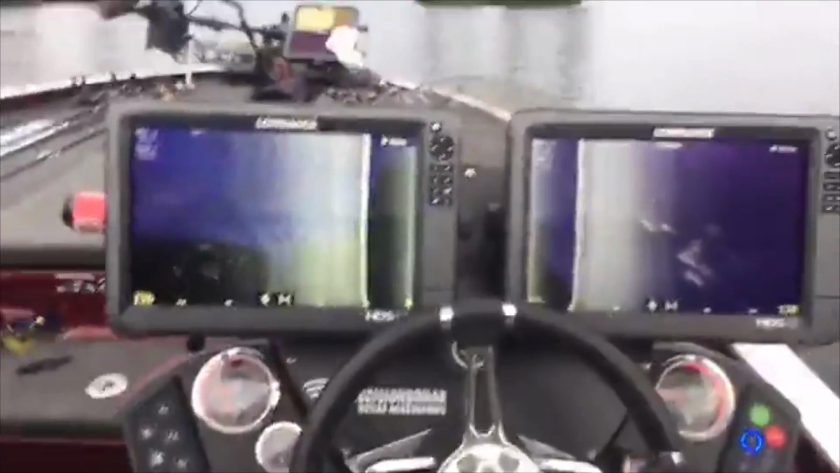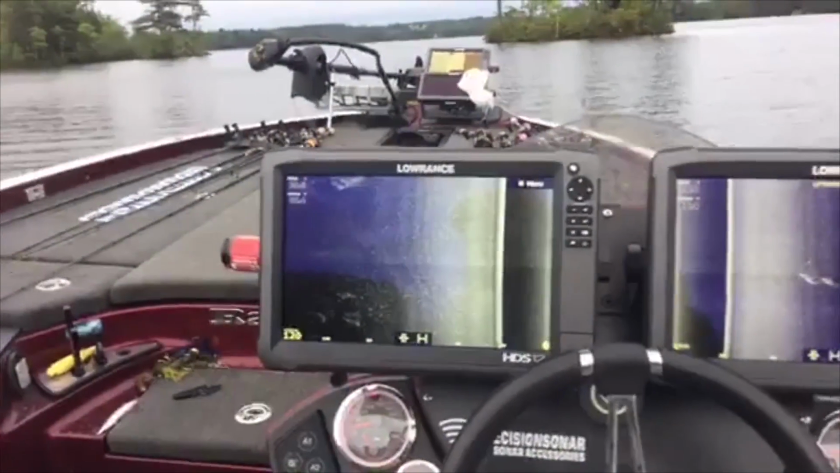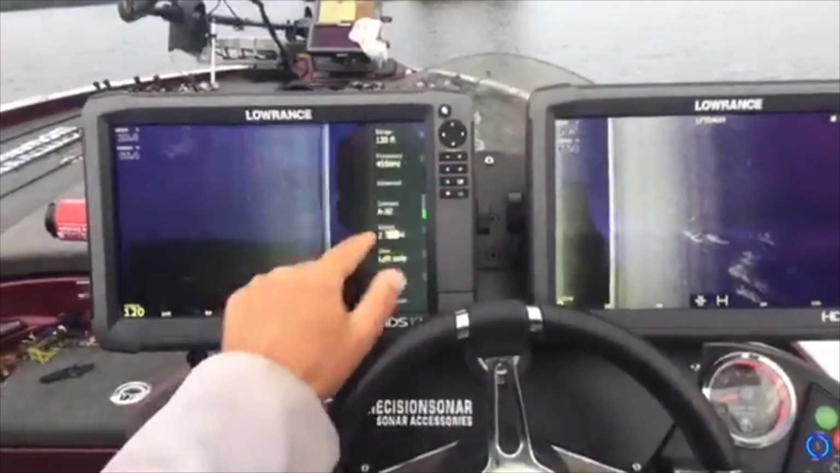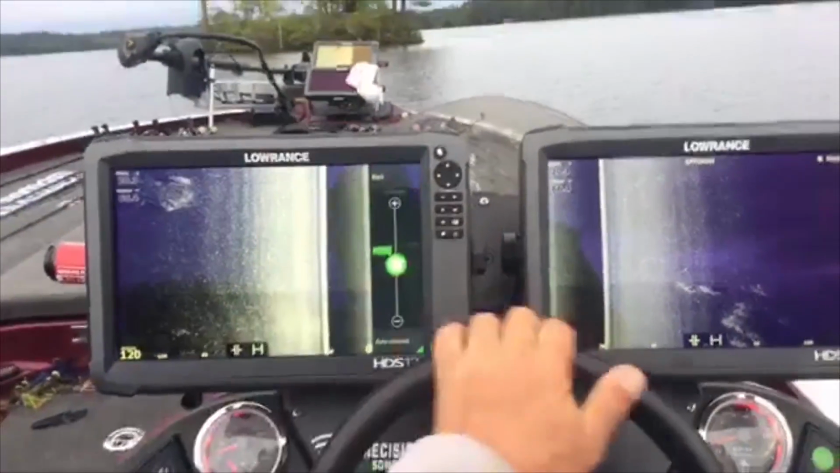This is a pretty cool feature when you're running two units. There's another one out here. That's reaching out almost 100 foot out to the left, and you can see it pretty much clear as day. One thing you can mess with, I'm going to bring the contrast back up a little bit, and you can see how it makes everything a little bit hotter.